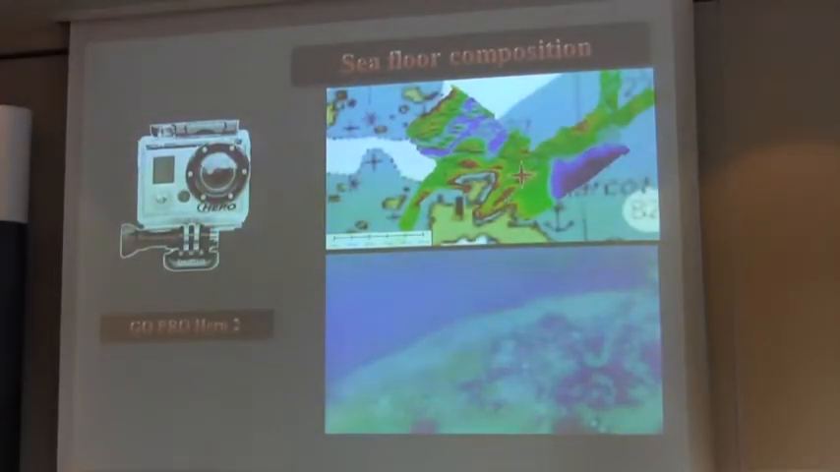We also need to improve and develop our thinking to find solutions for sampling the nature of the bottom. We have a mini ROV with a GoPro, which we put on the water to take samples and determine the nature of the bottom. I can also pick up a big grabber from my bag. So we need to find a solution.